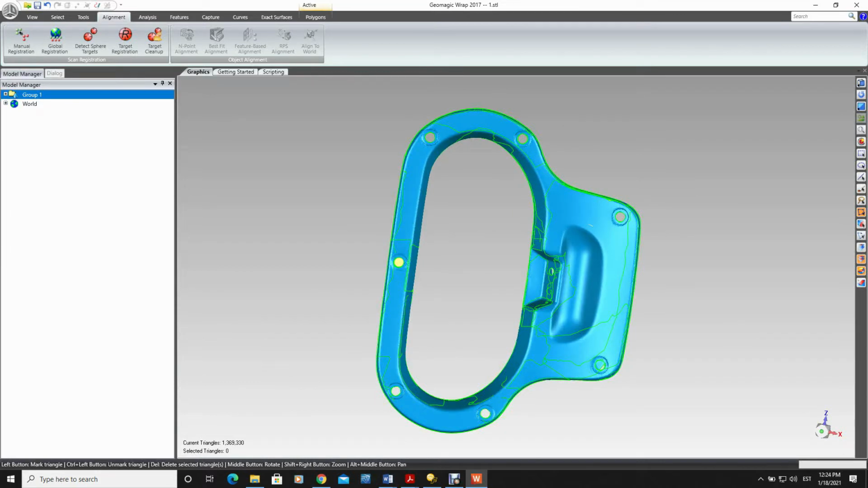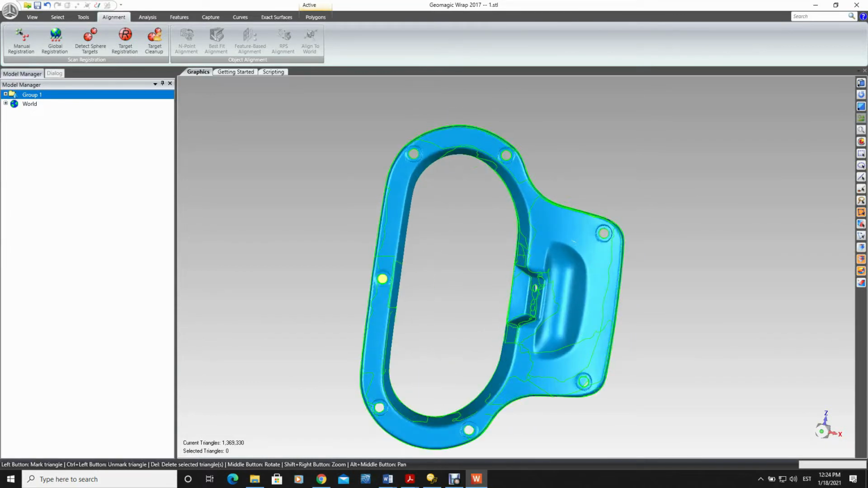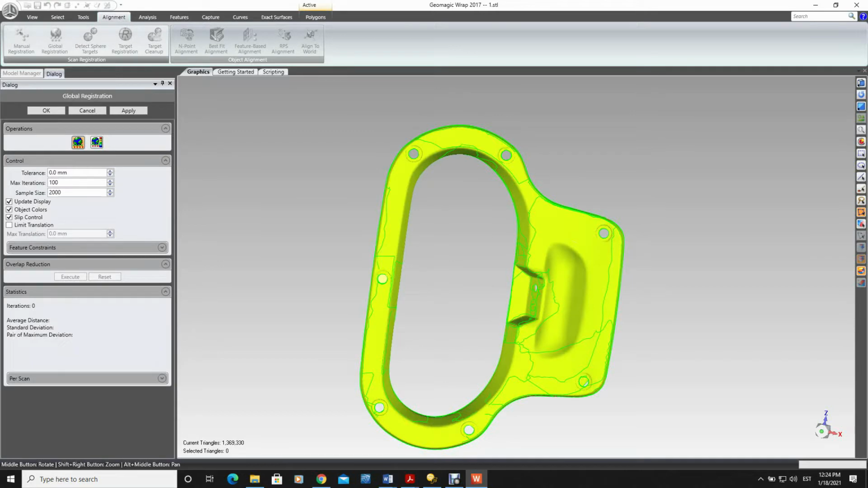This is okay, and we see that now our part is complete, and we can move on with other edits to this part. What we would like to do now would be to refine the alignment with a global registration automated refinement